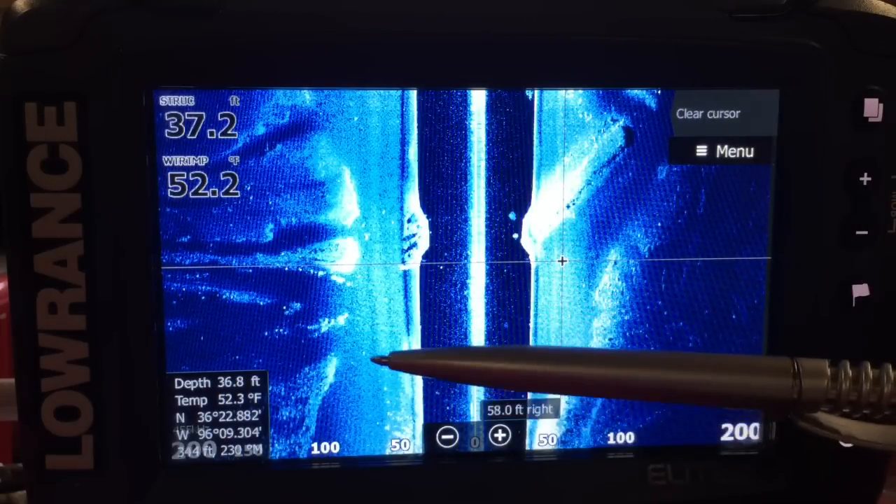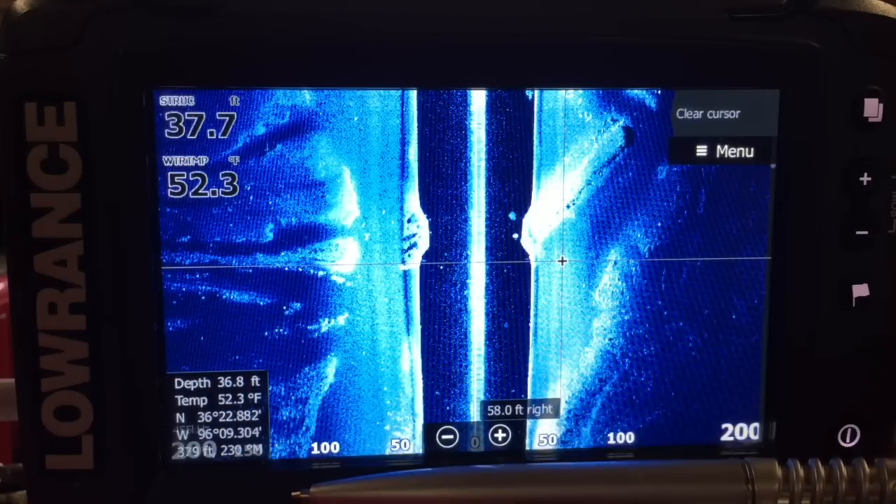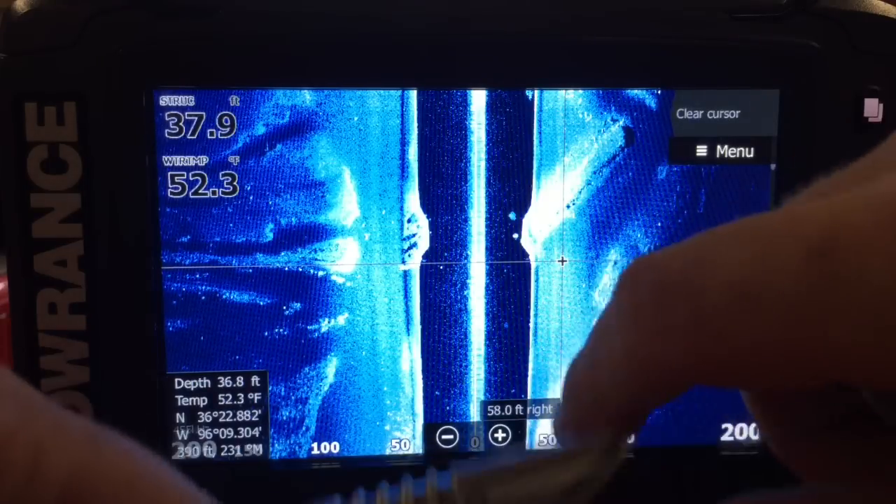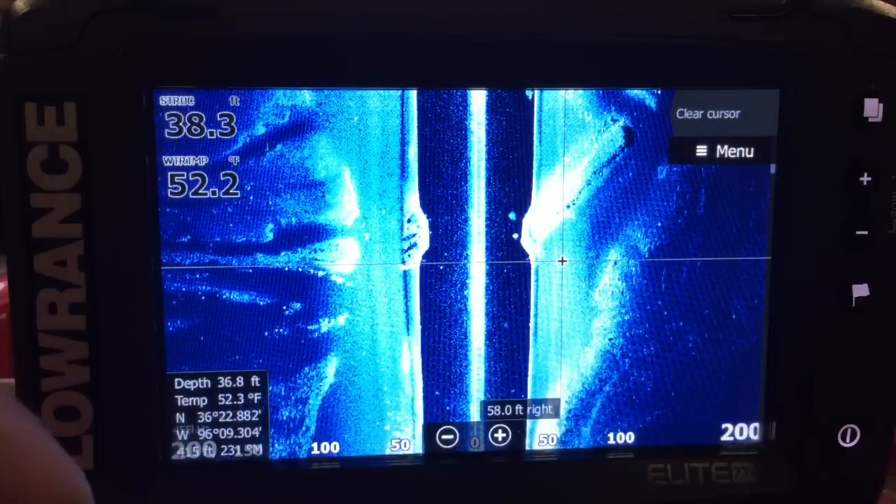So it's obviously a really unusual bottom down there. But again, when we go back, I'll zoom out the map when we go on GPS, and you'll see what it is. Again, there's some fish structure on here, some little fish balls, which is really, really good. Clear the cursor now and it'll go back to where it was previously.